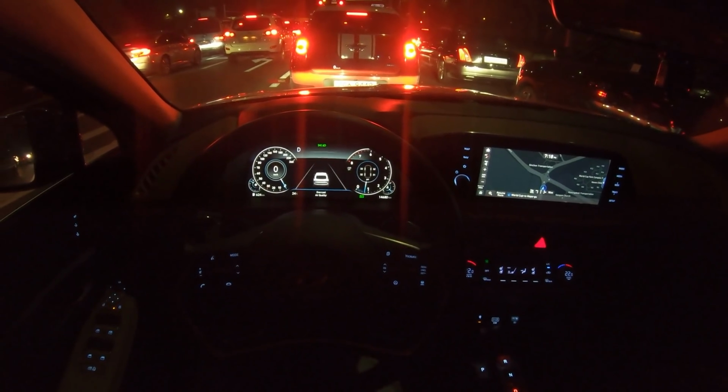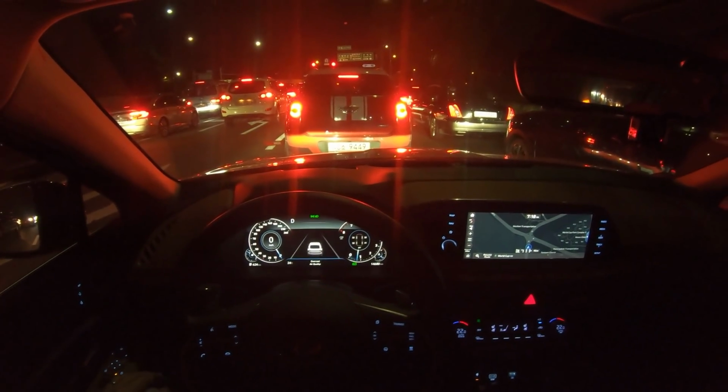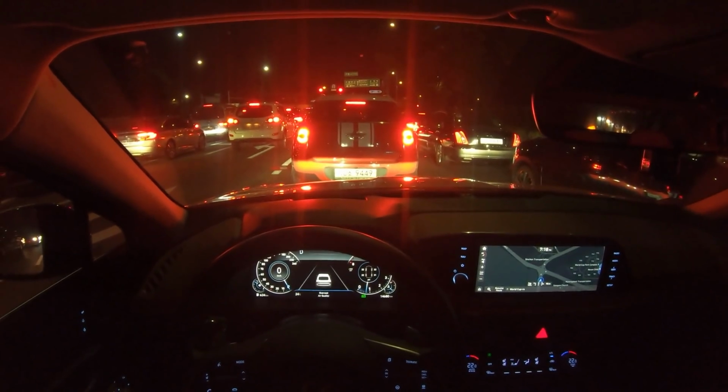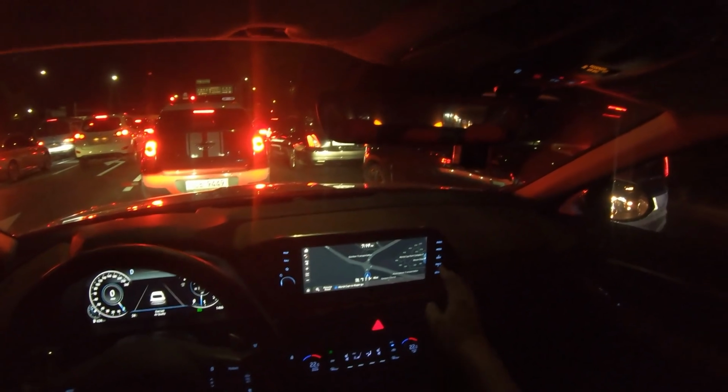There's auto hold, and we'll show you momentarily, but when the lead car departs, it will let you know. When you're just doing your stuff, if the lead car goes, it will tell you, come on driver, you have to drive now.